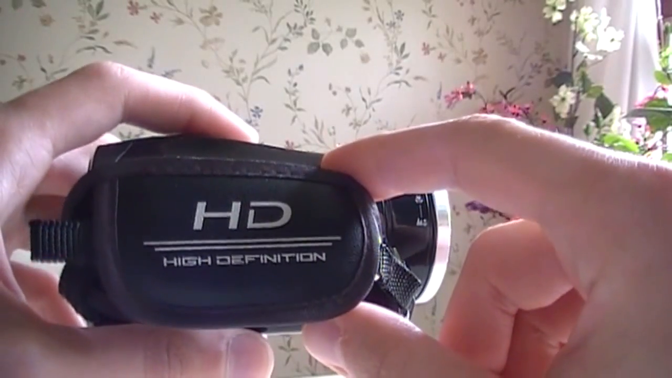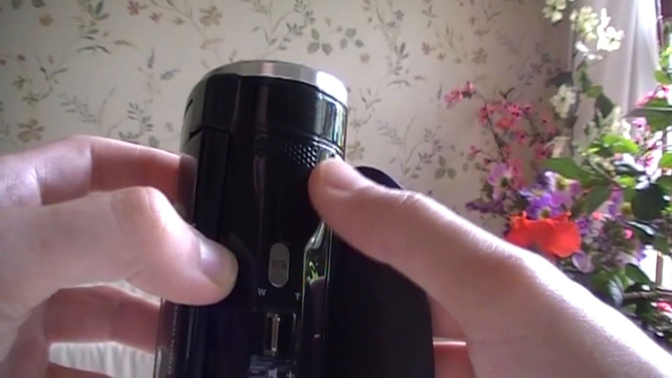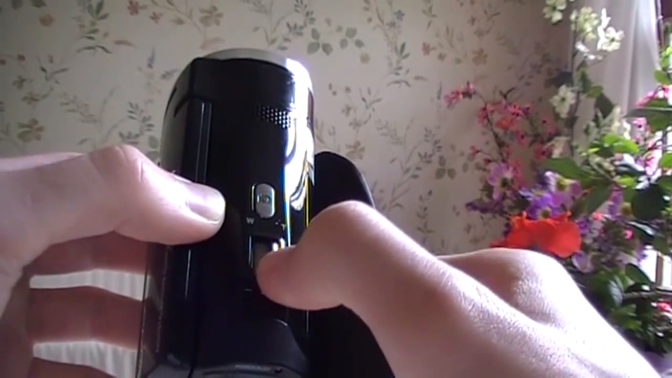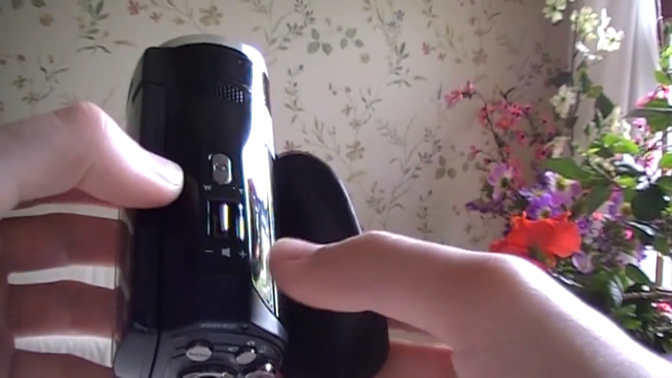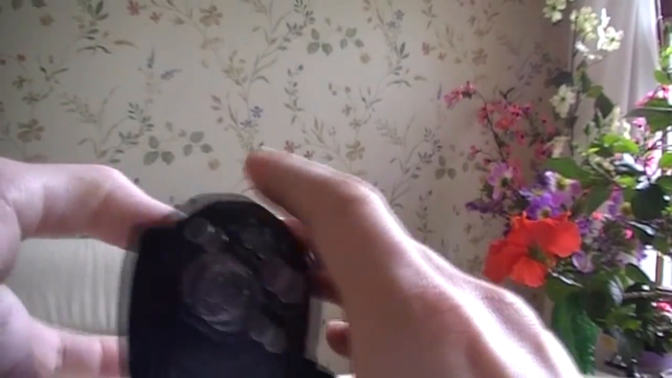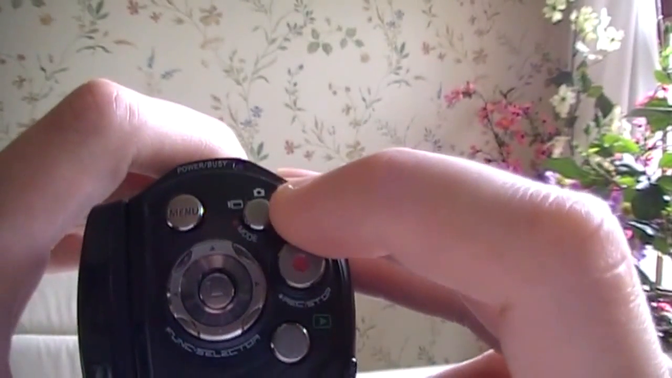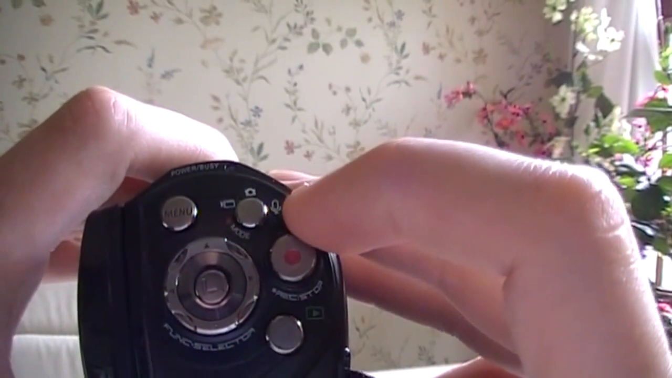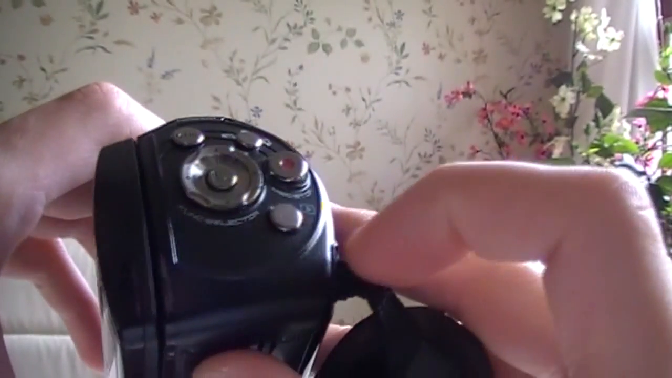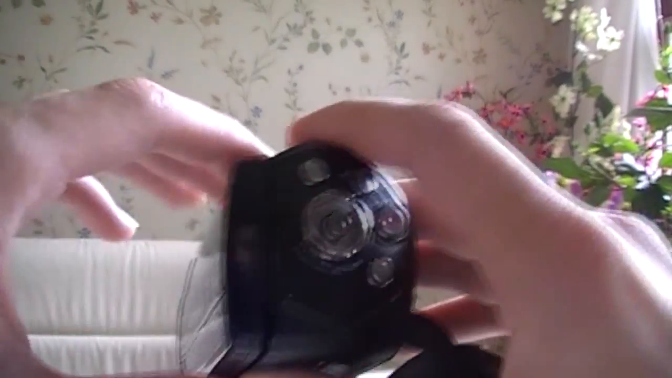You get your hand strap here, which of course lets everybody know that you're using a high-definition camcorder. On the top here is the built-in microphone, the still photo shutter button, and your zoom control. It's 4 times digital zoom, it's not optical zoom. This also doubles as the volume control when you're playing back videos. On the back there are also some buttons here. There's a menu button, a button to switch between camcorder, still camera, and voice recorder modes. Of course, your recording start-stop button, a playback button, and a D-pad, which also serves various other purposes.